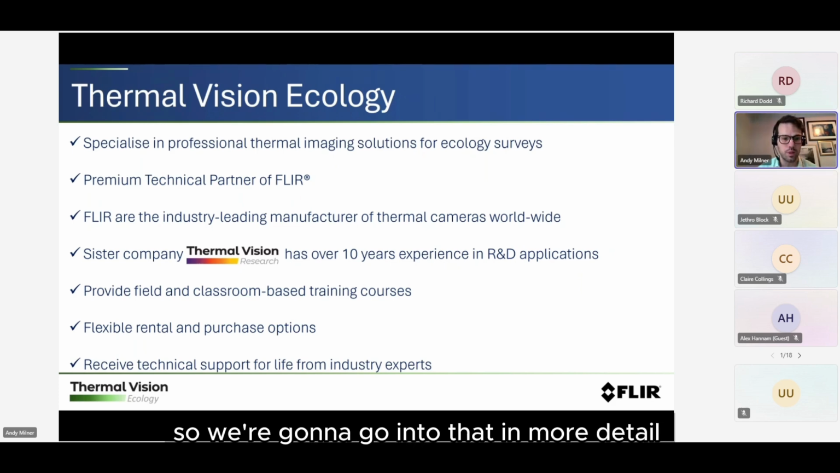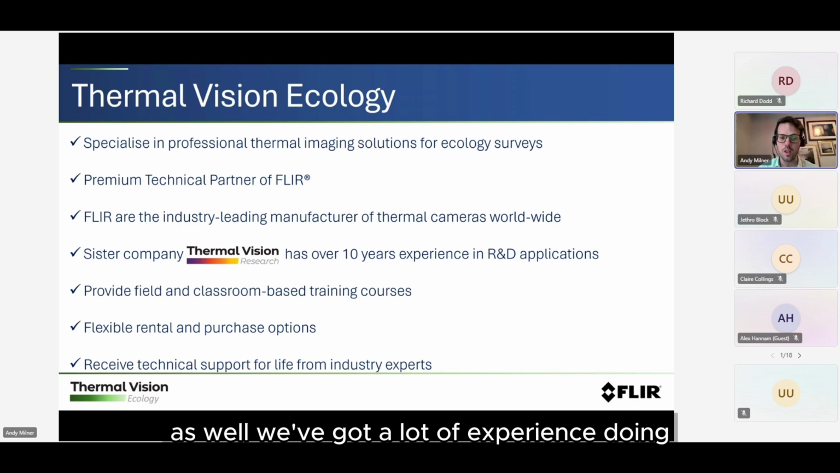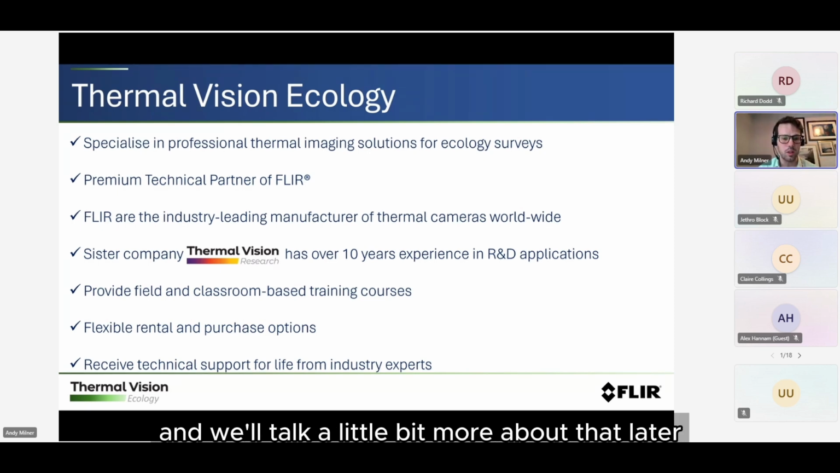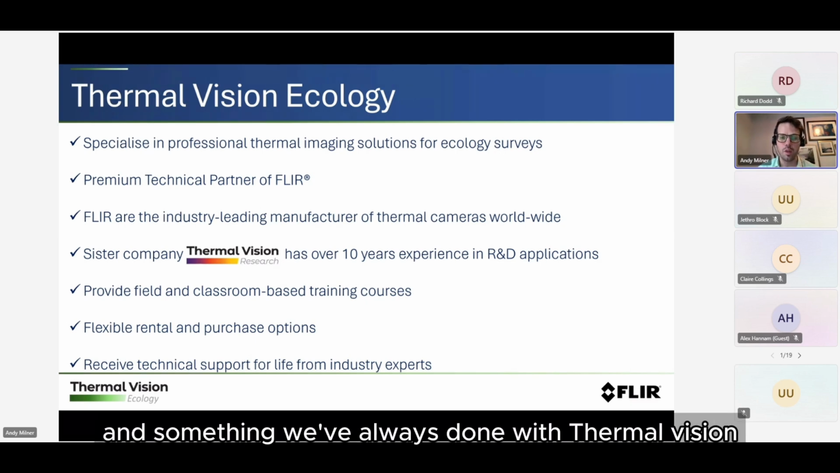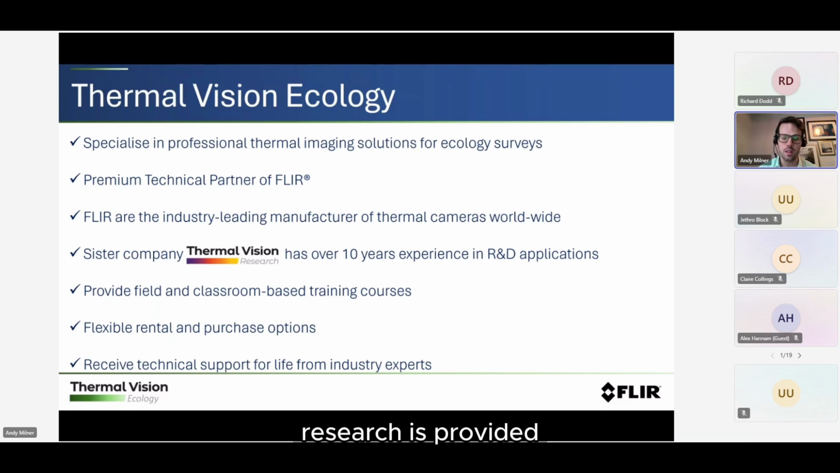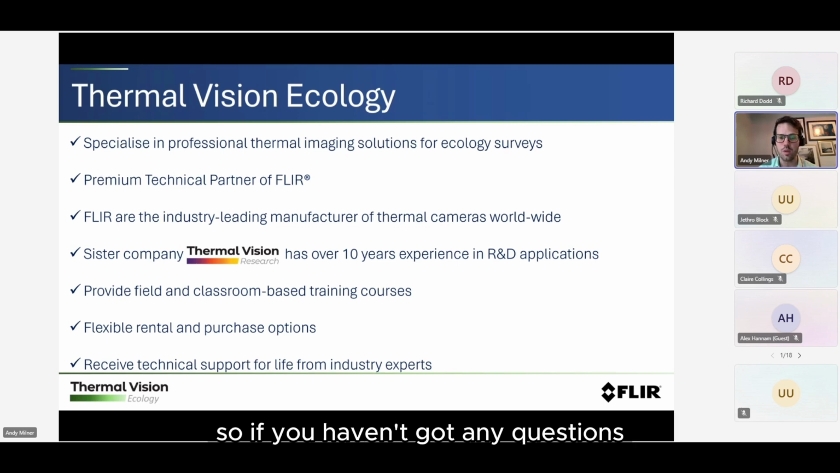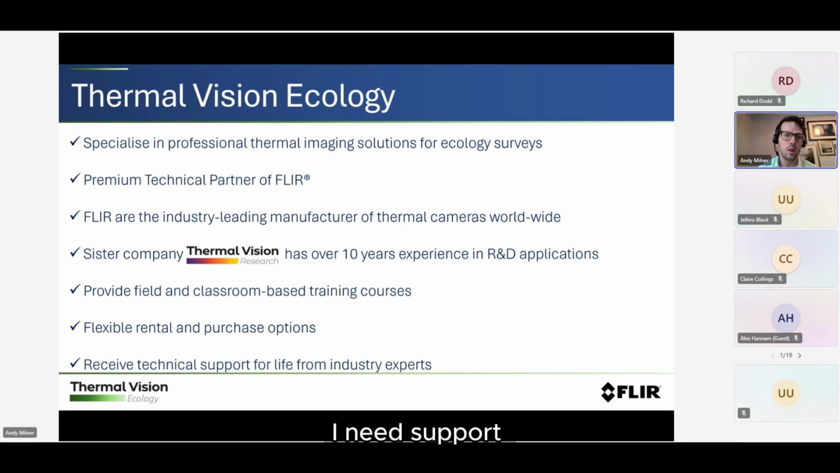We're going to go into that in more detail. As well, we've got a lot of experience doing field and classroom-based training courses, and we'll talk a little bit more about that later. We do purchase as well as rental options. And something we've always done with Thermal Vision Research is provide leading technical support throughout the lifetime of any product that you have. So if you ever have any questions or need support, we're always there to help.